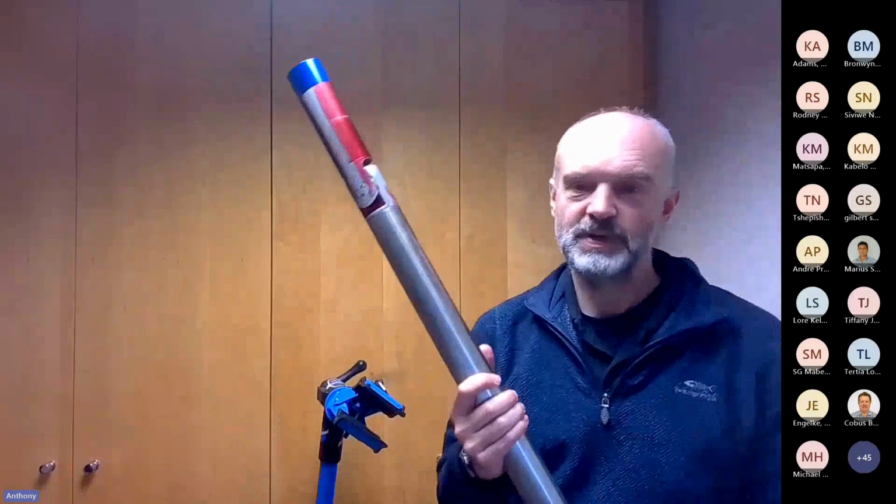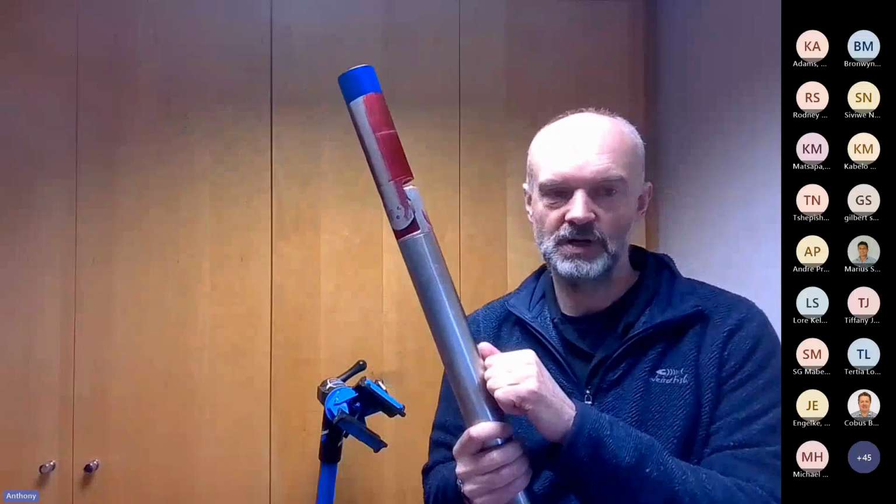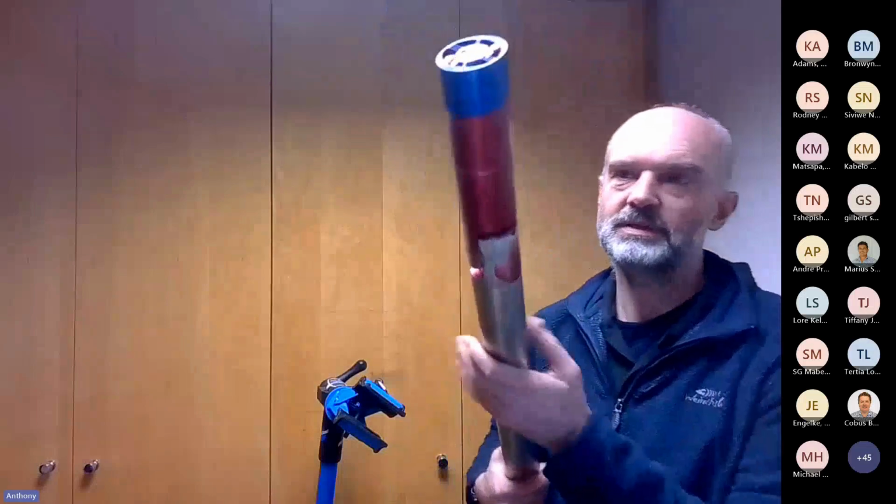So obviously the CAL-S takes a bit of a battering as it's going down the hole. So it is built to be rugged and to take quite a lot of use, but at the same time, we do need to take reasonable care with it.